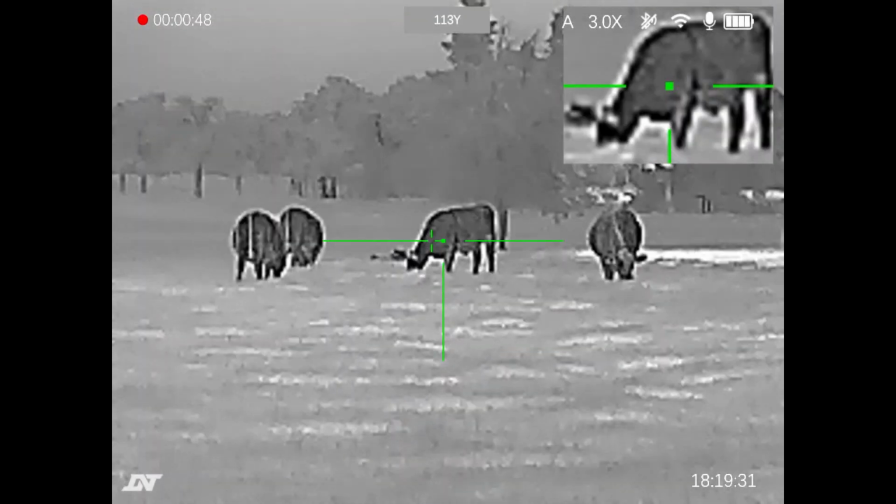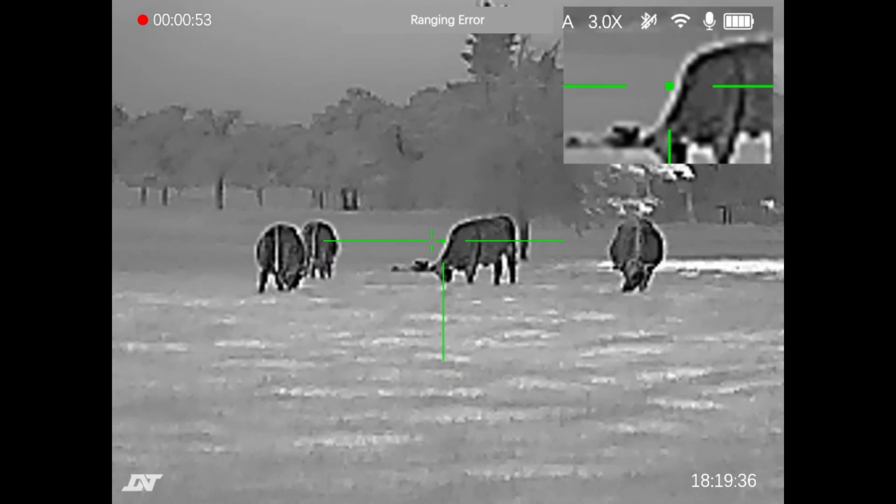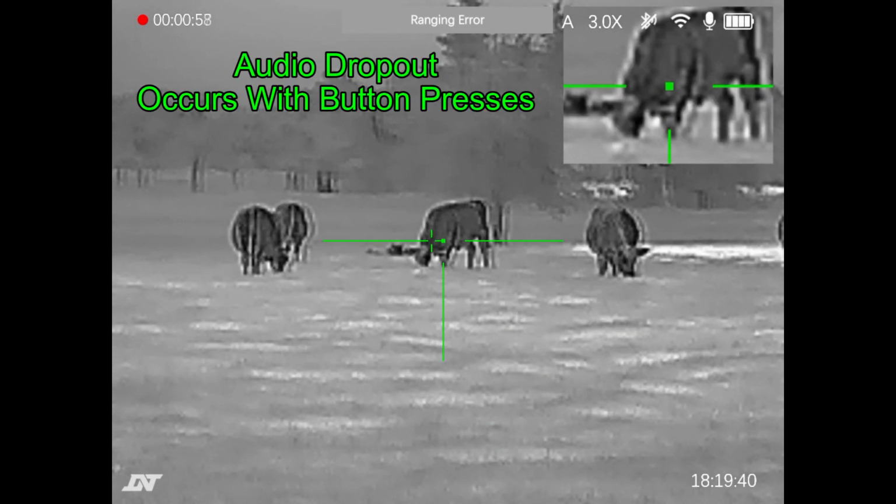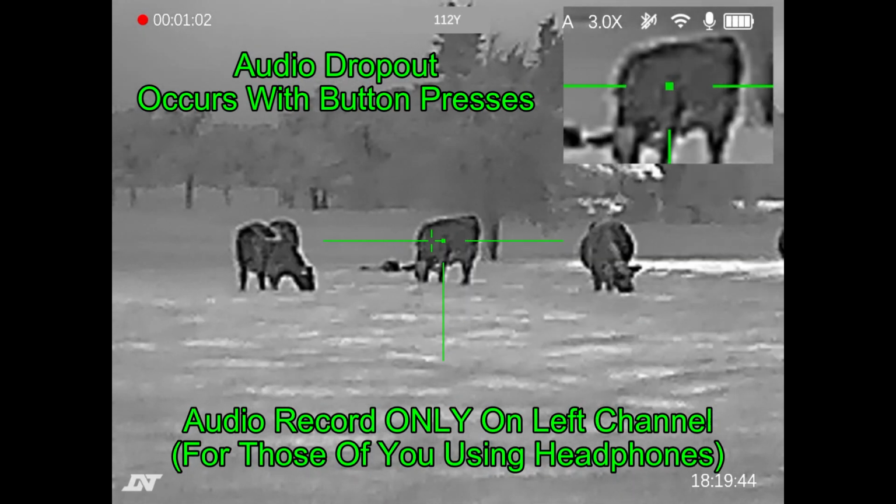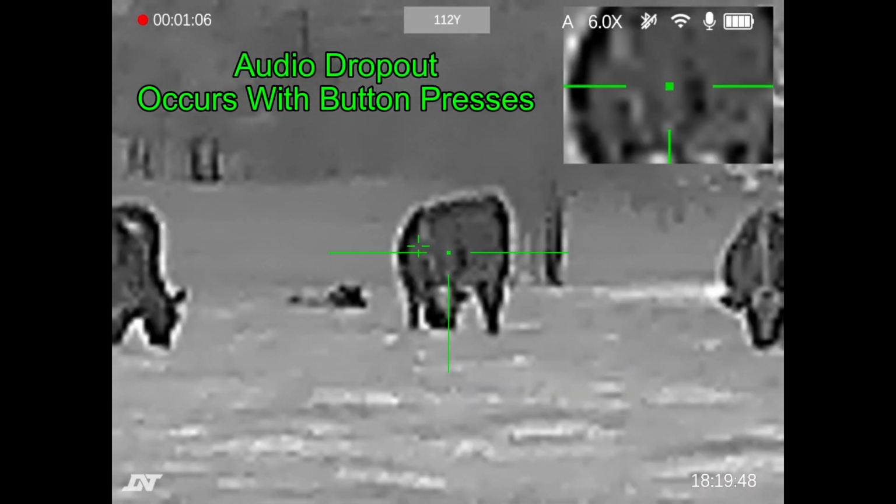Same thing with thermal. You can do it with picture-in-picture or without picture-in-picture, so that's going to be 2 more views. And I have this muted. I'm going to go ahead and let the audio play. It's quite loud. I've got an engine going. There's a lot of wind noise, but you can look at the amount of pixelation that occurs during zoom, and also the fact that the audio will drop out whenever I press a button.